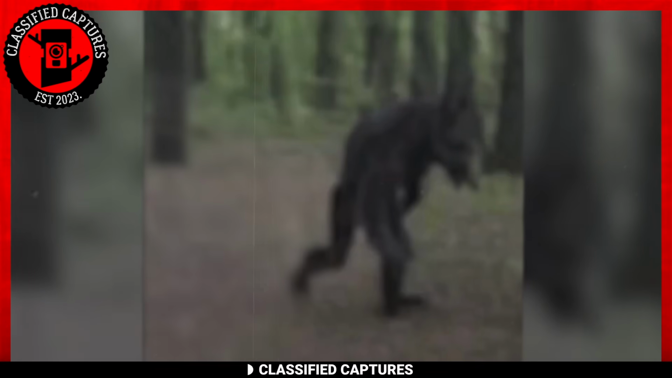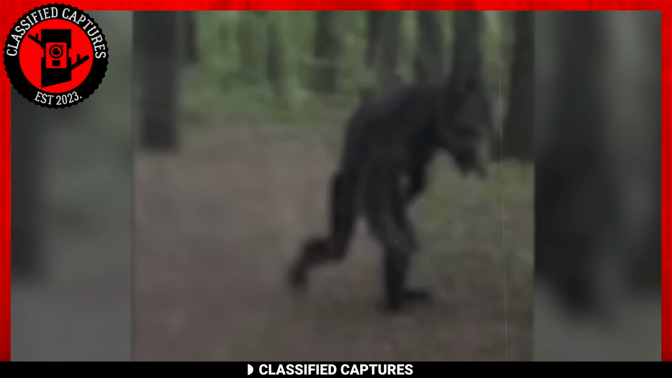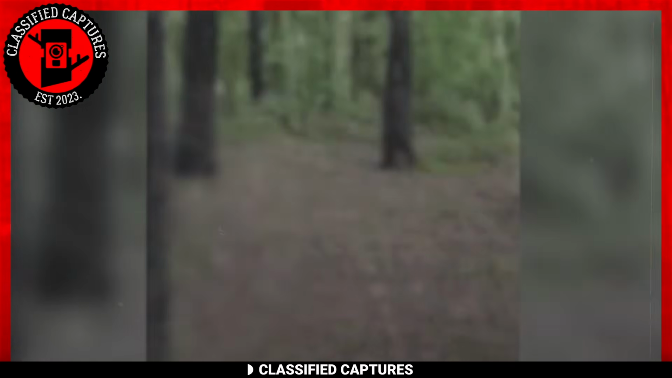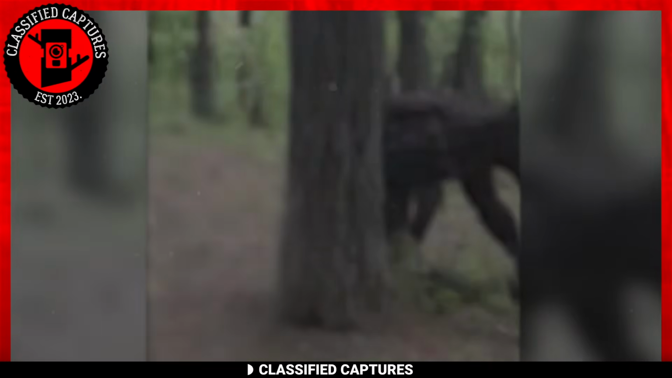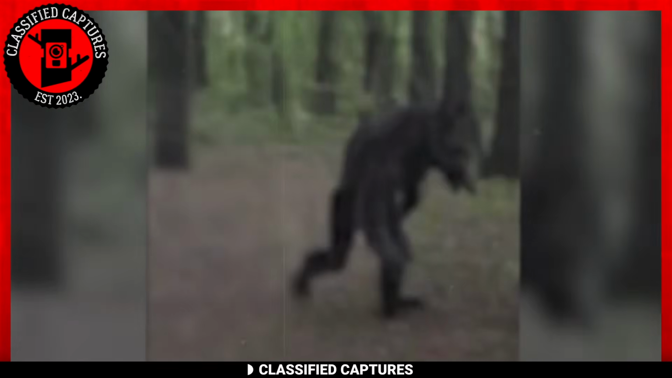Would the government cover up the existence of cryptids? Well, this next Trailcam footage seems to suggest so. The footage reveals a dog-like creature sprinting through the woods, captured on what appears to be a body cam attached to an individual in pursuit.